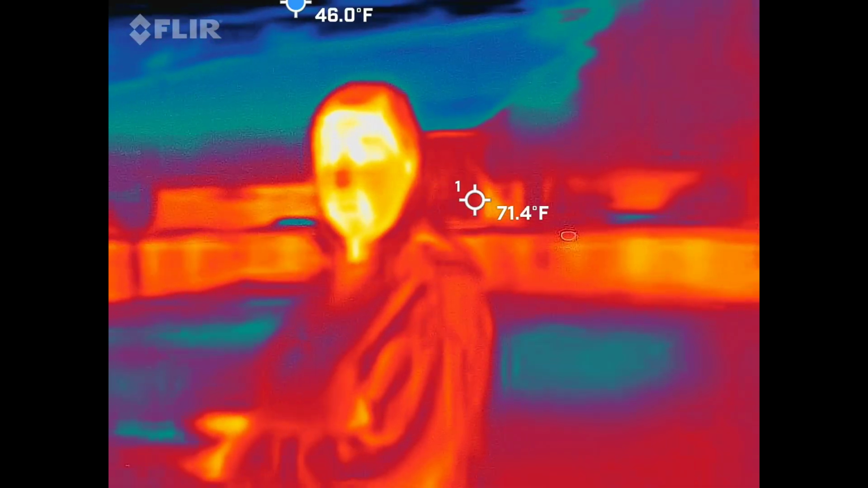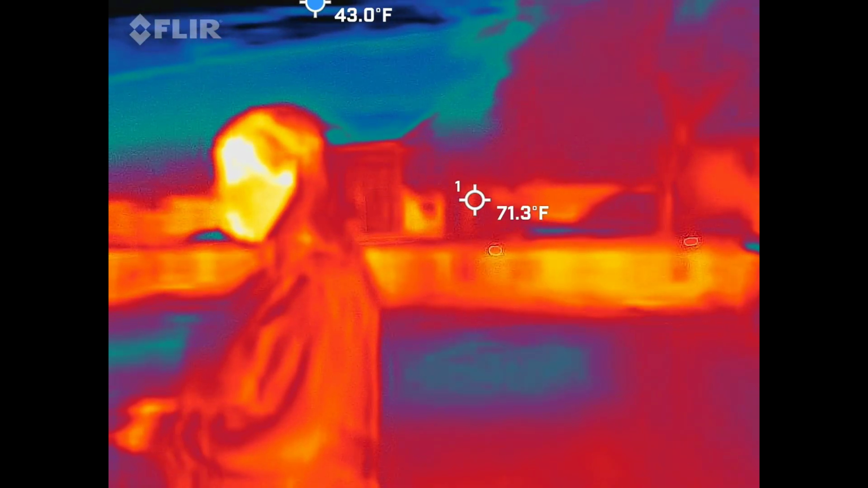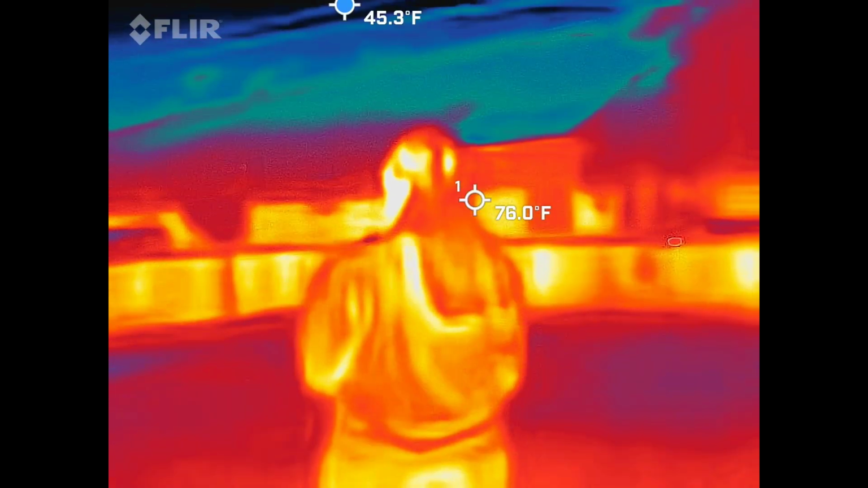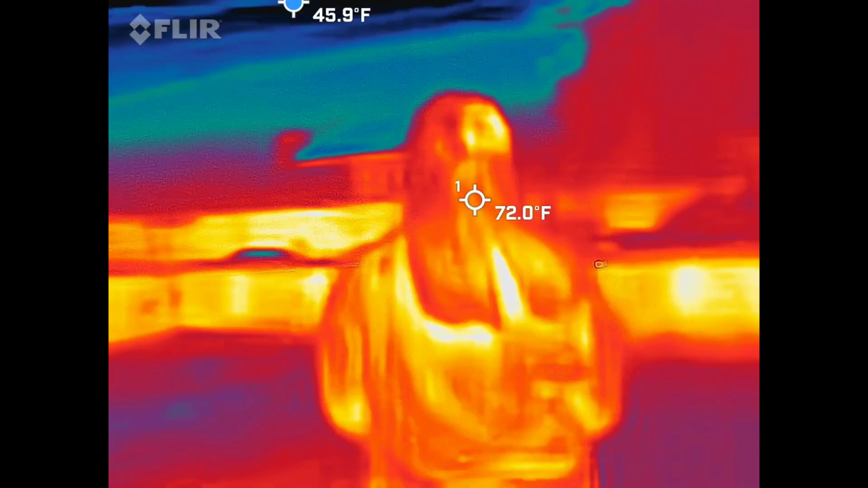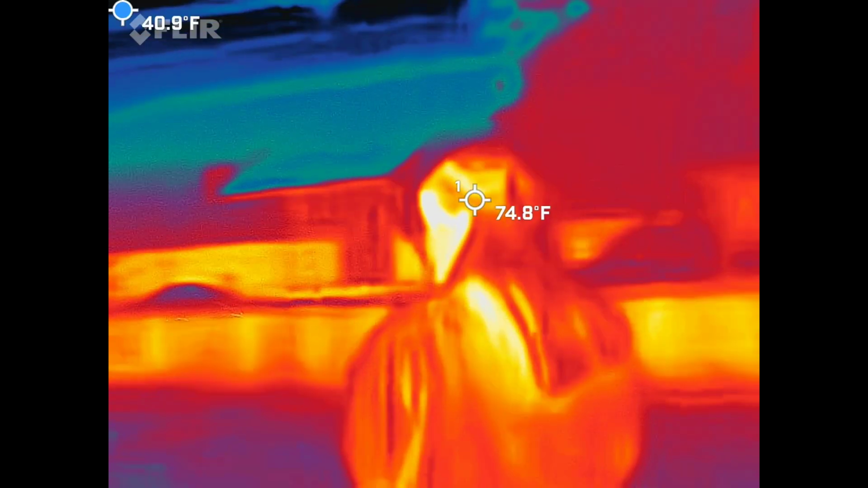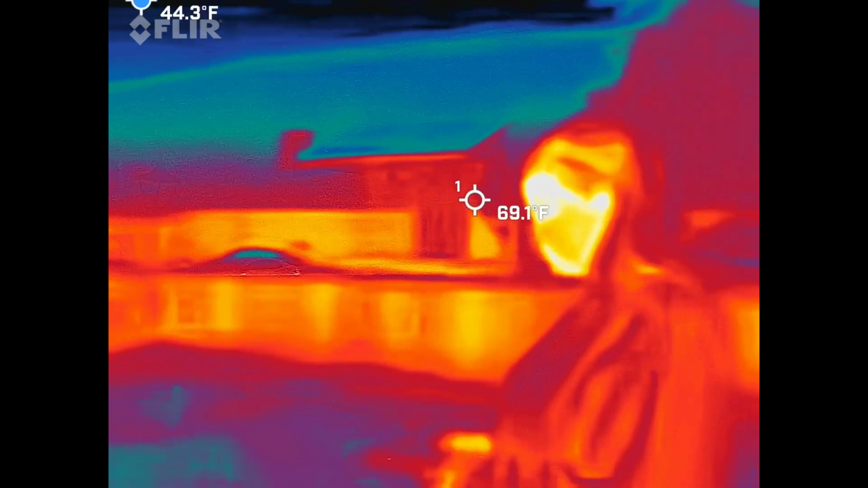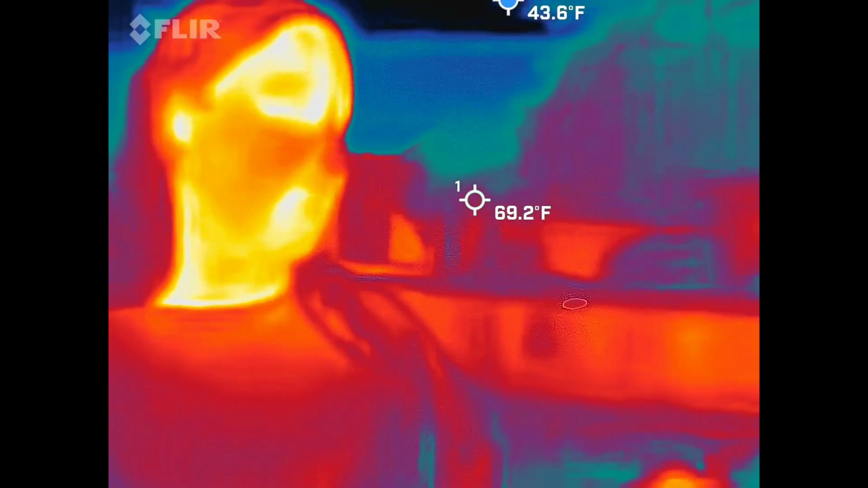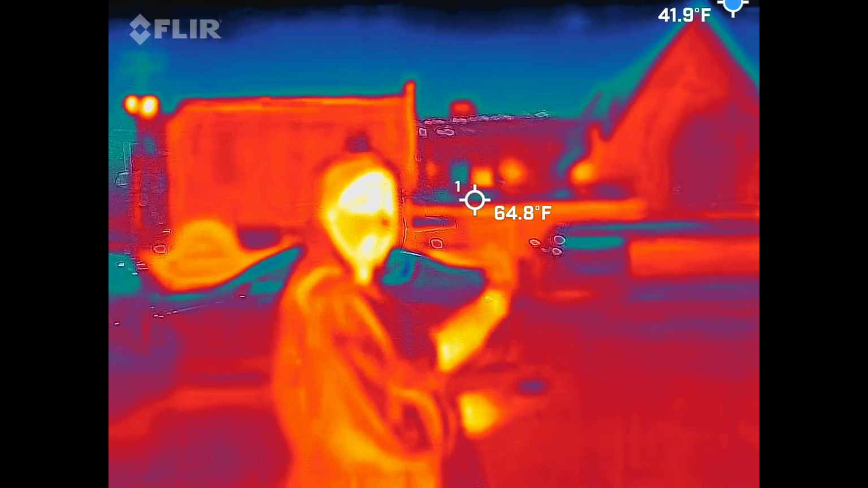Pretty sure he said the front of the mansion was this way. And the garden was over here.